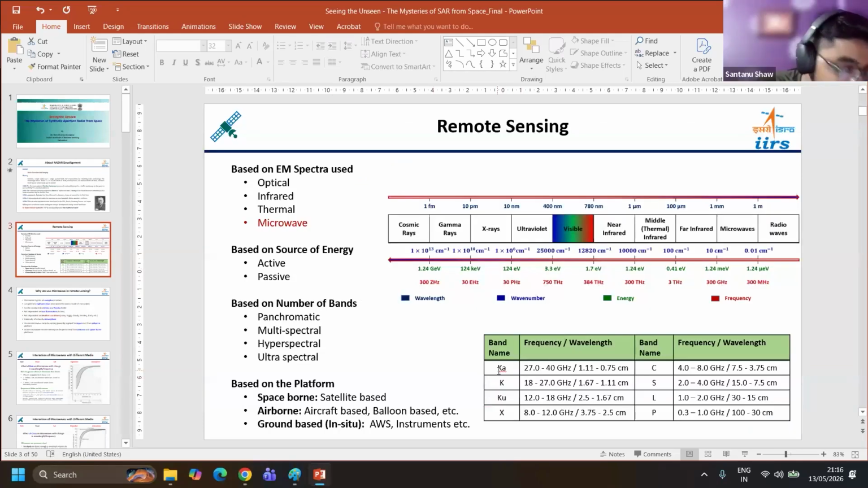Are you able to see the screen? Yes, sir. So the current frequency is changing from 27 gigahertz to 40 gigahertz. Okay, so this is a unit of frequency, nothing else.